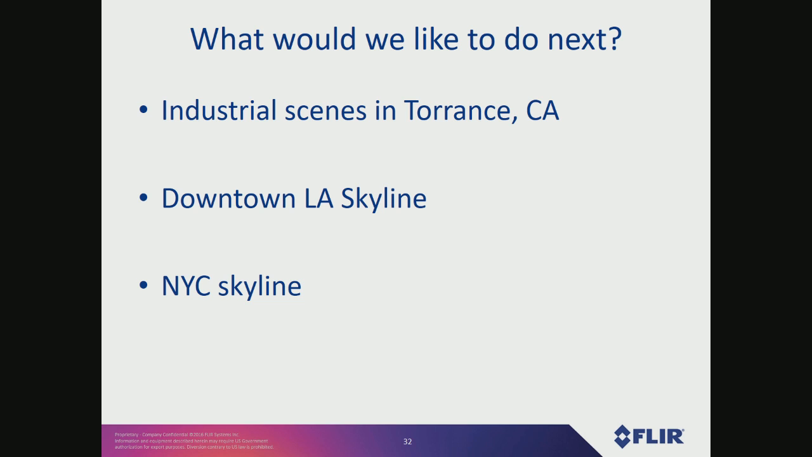So what we want to do next, well, there's this Exxon refinery in Torrance that looks really Blade Runner. It's got all kinds of futuristic flames coming out of towers and all these crazy things. I'd love to shoot that. I have to find a business that's willing to let me get up on the roof to shoot it. Exxon doesn't want us to come and shoot. Downtown LA skyline is nice. There are some neighborhoods north of downtown where you could get some good views. And the good thing is that the camera will tend to see through smog because of the longer wavelength. And then the New York City skyline, I really want to go and do that as well. So that's all I got.